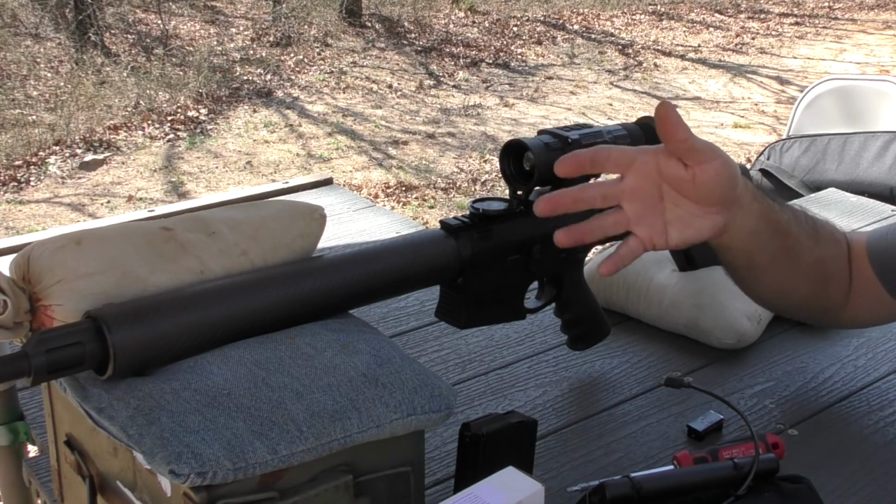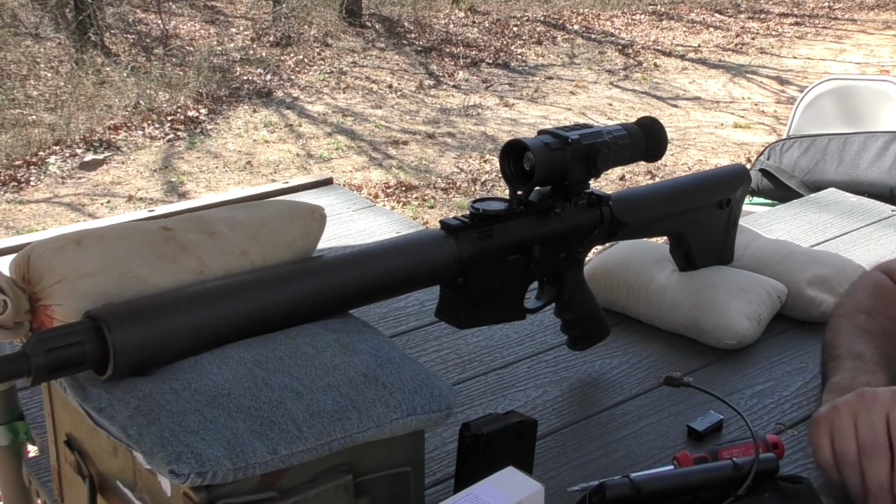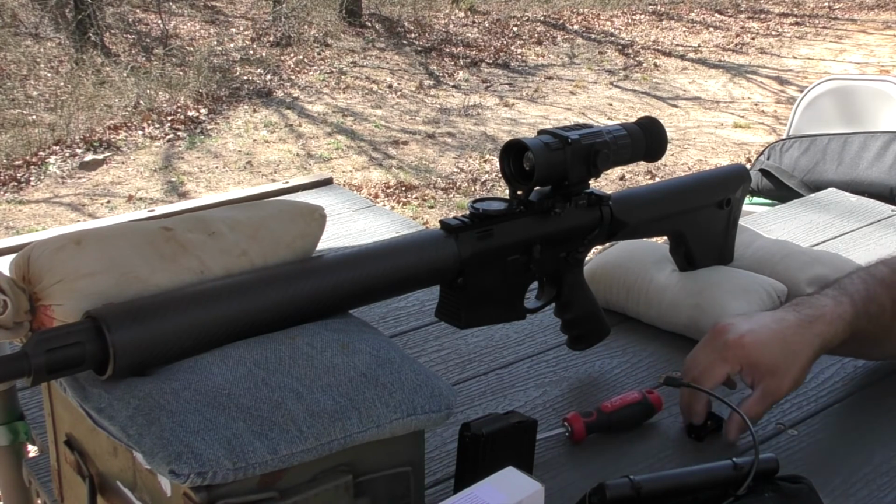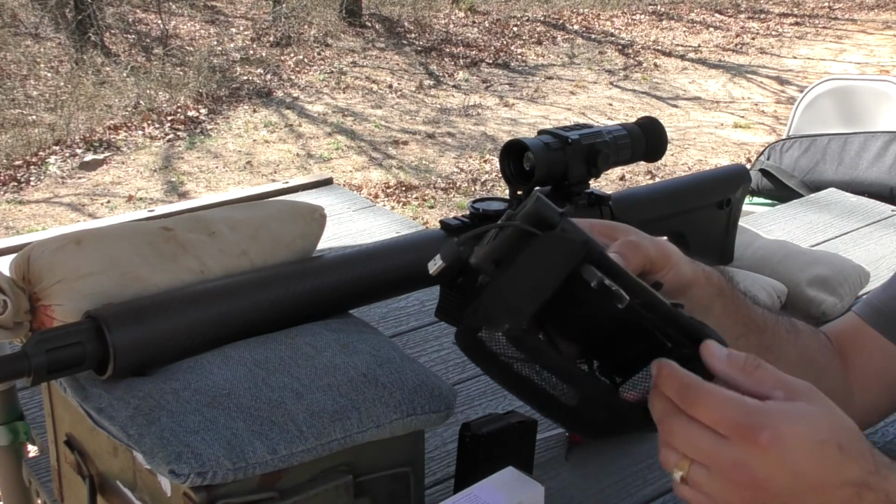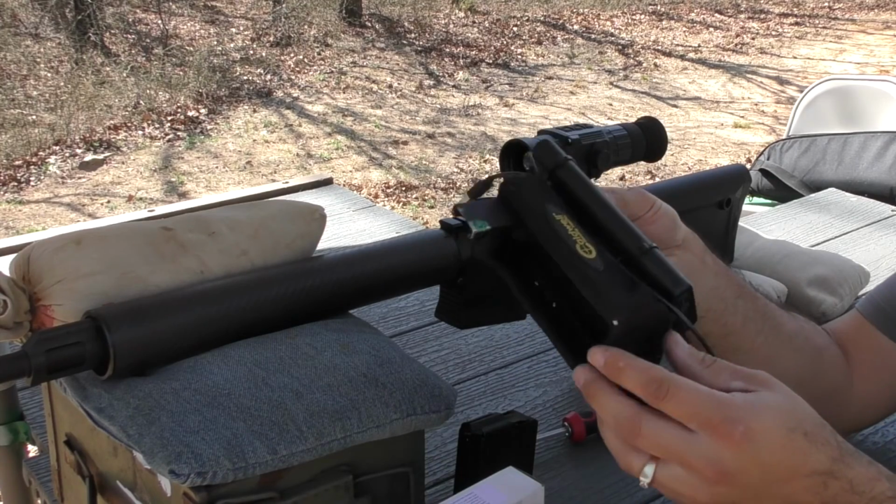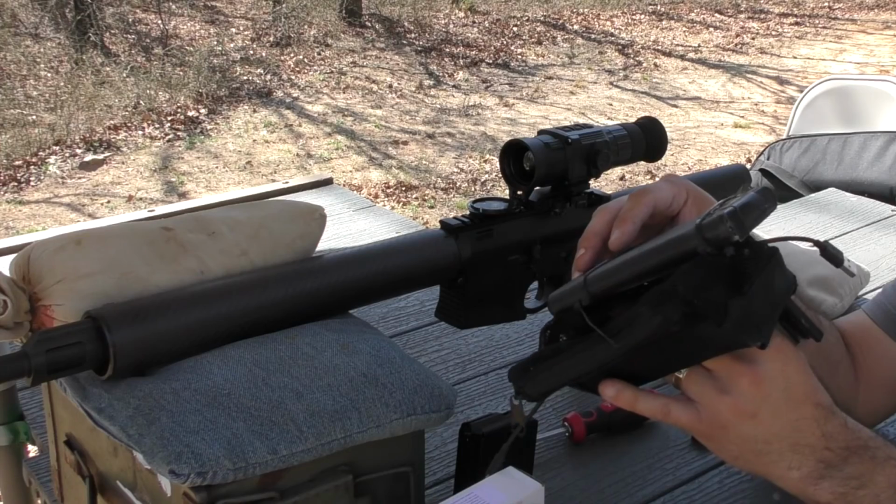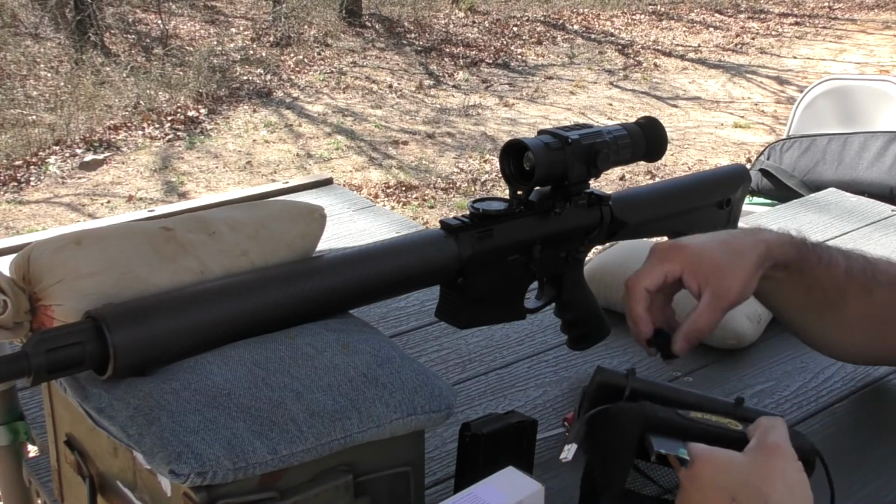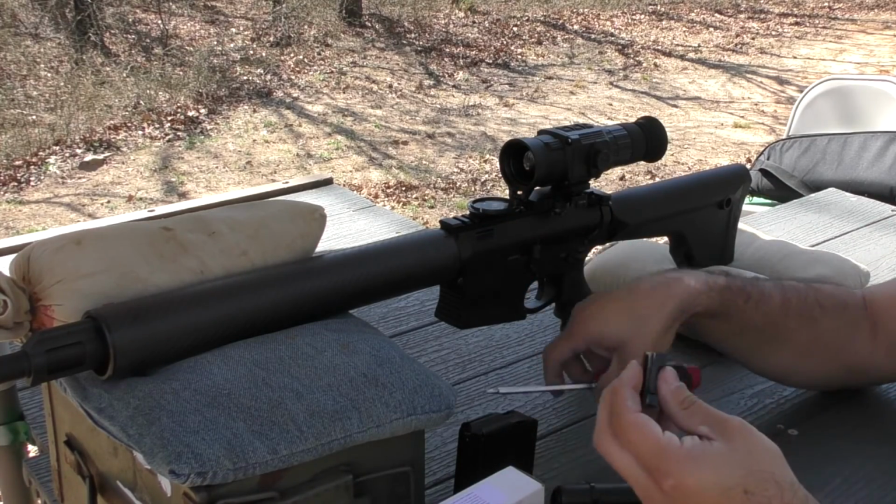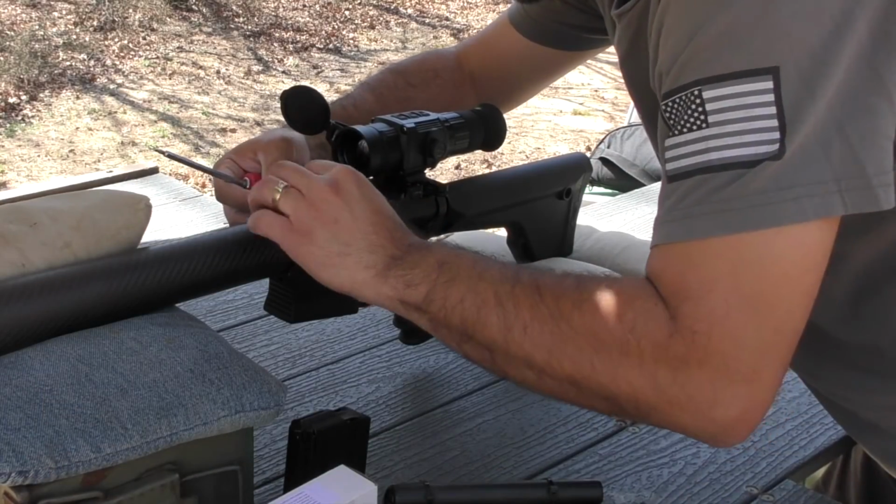Caliber selection: everybody's got a 6.5 Creedmoor or knows somebody that has one, a very capable short, mid and long range caliber. We're going to be outfitting it with the brass catcher. This is a Caldwell cheapy style brass catcher. I use it to piggyback my power supply onto it. So in order to do that, we'll have to fix this fitting onto the rail in front of the Super Yoter. We'll put that up here towards the front.